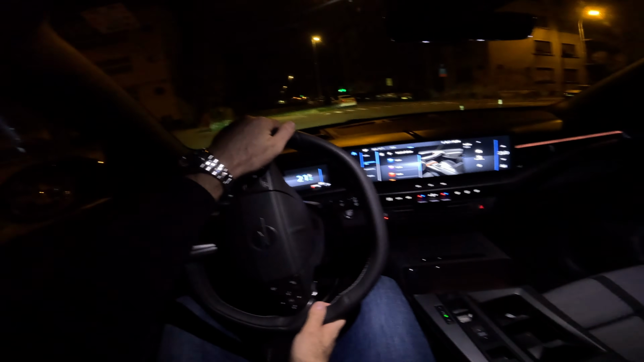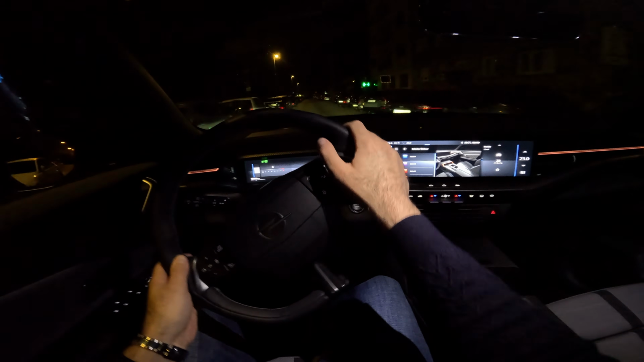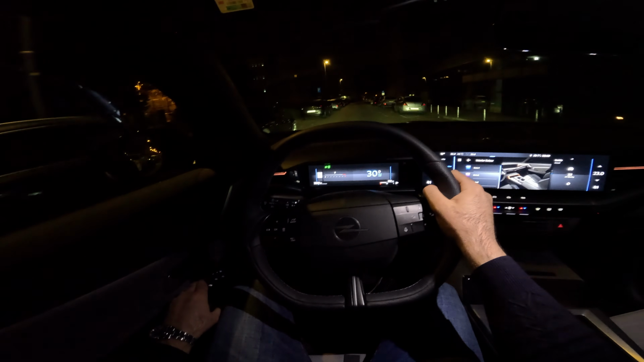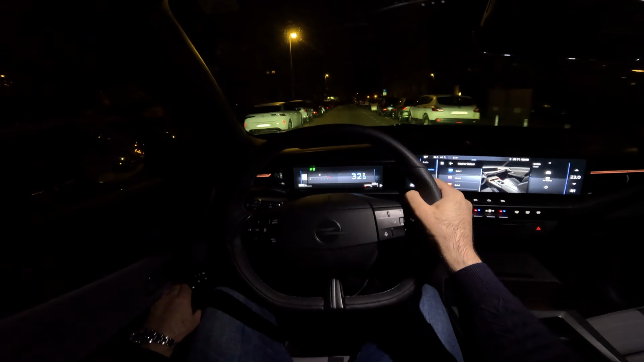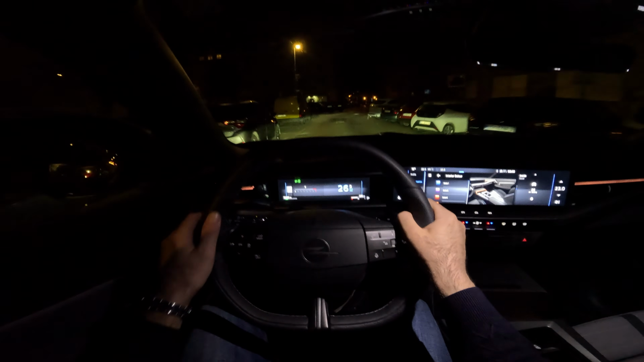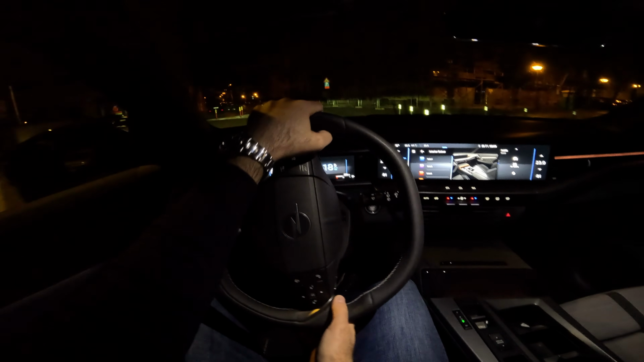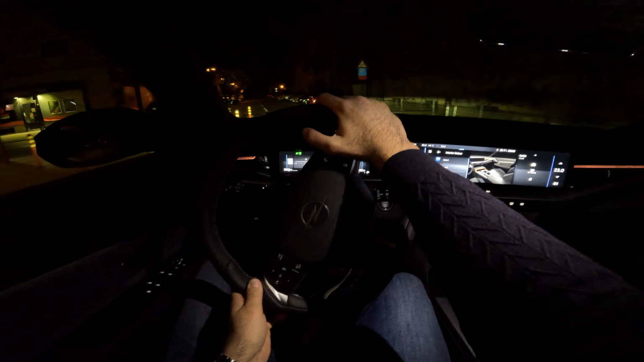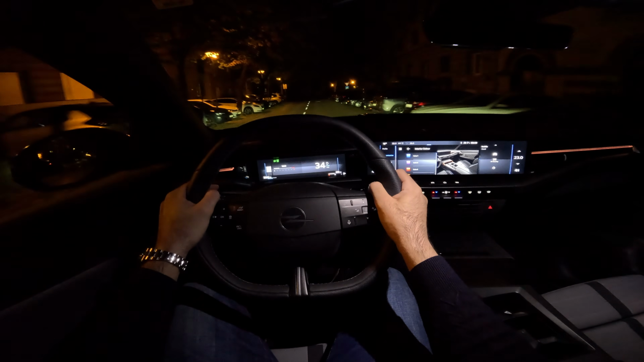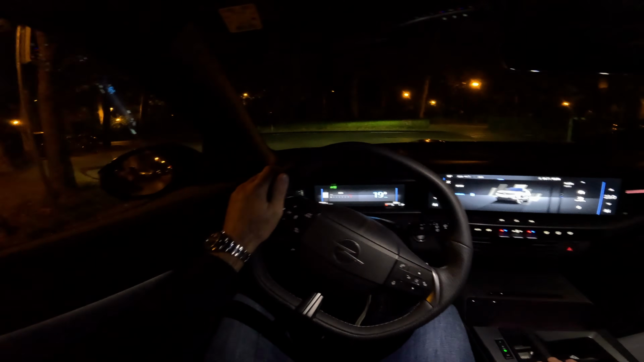And the drive in this car is so relaxing. So again, cruising with electric power. Let's put back the normal mode.